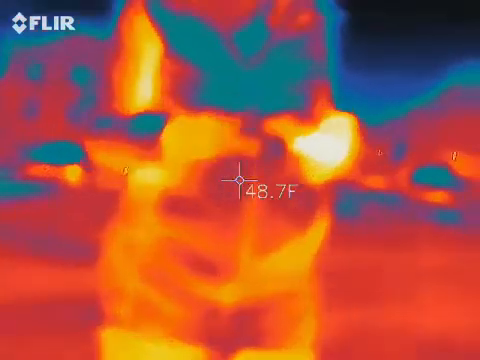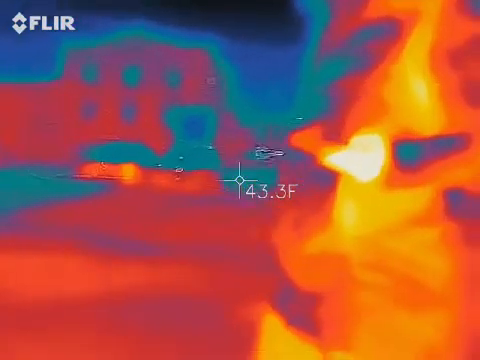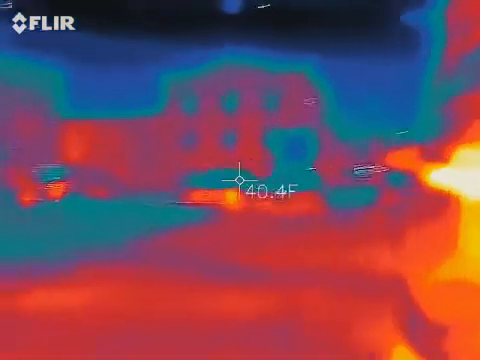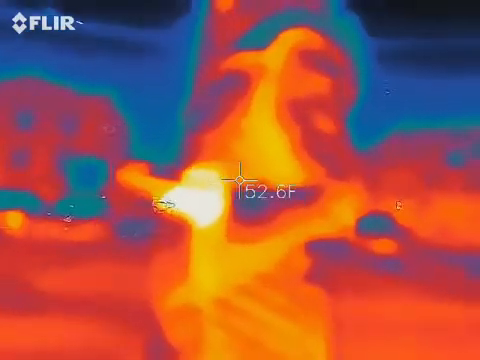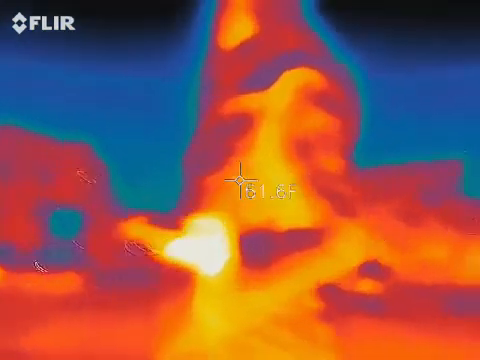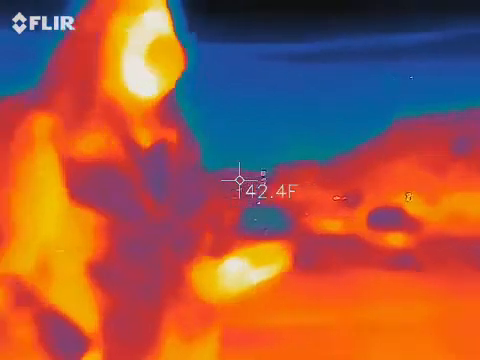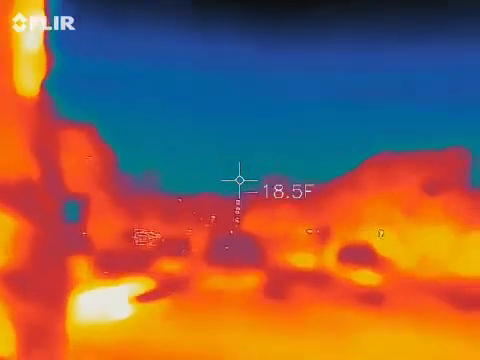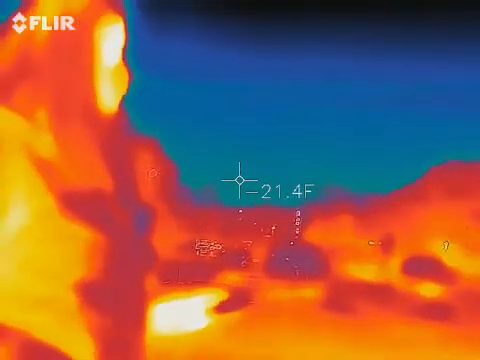Wow, look at how low those planes are. What is going on? That doesn't look good, does it? Here, another one. That's a perfect interval, too. There's perfect space between them. That's crazy. I've never seen anything like that, and I live near the airport. Huh. Really weird.